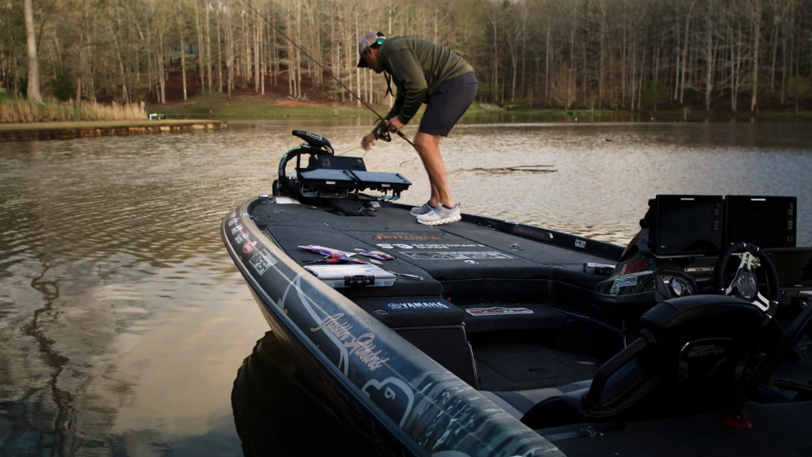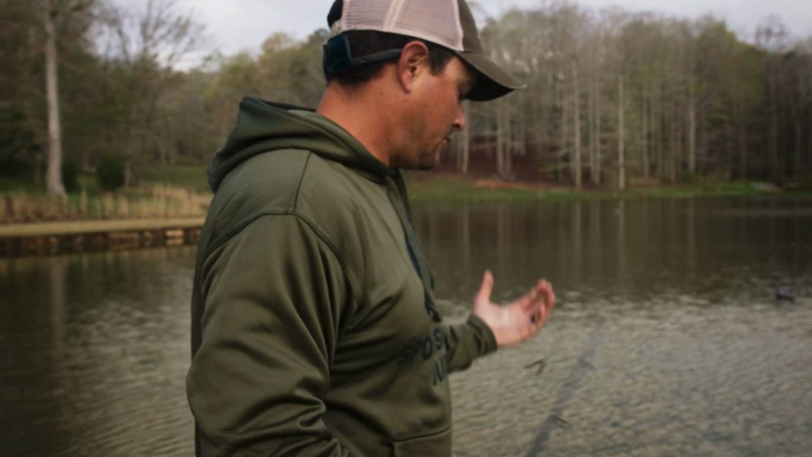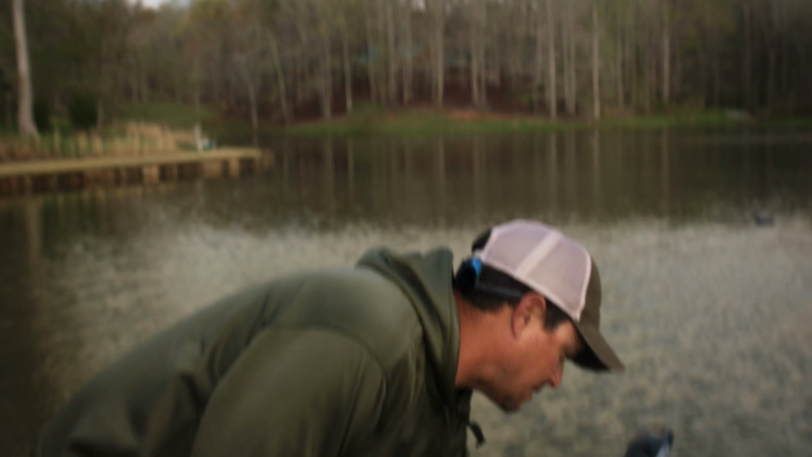When using your forward-facing sonar, one thing I'm going to suggest is to really pick a range that you're comfortable with. Learn how far you can cast, and that's where I'm going to set my range. I like to run mine at 100 foot for today's purposes, to get it really tight and be able to get a good image of my bait.